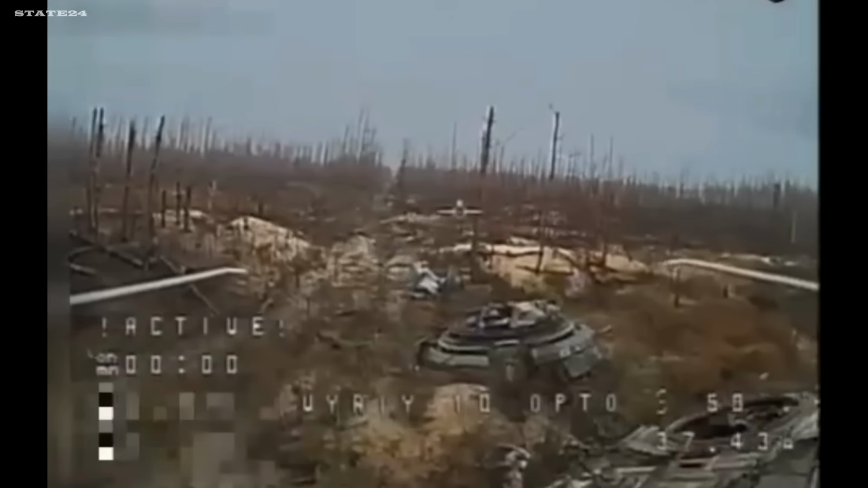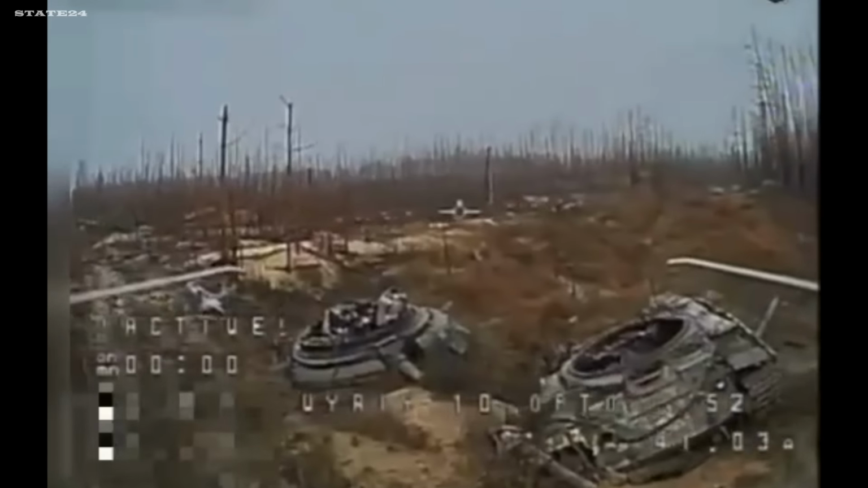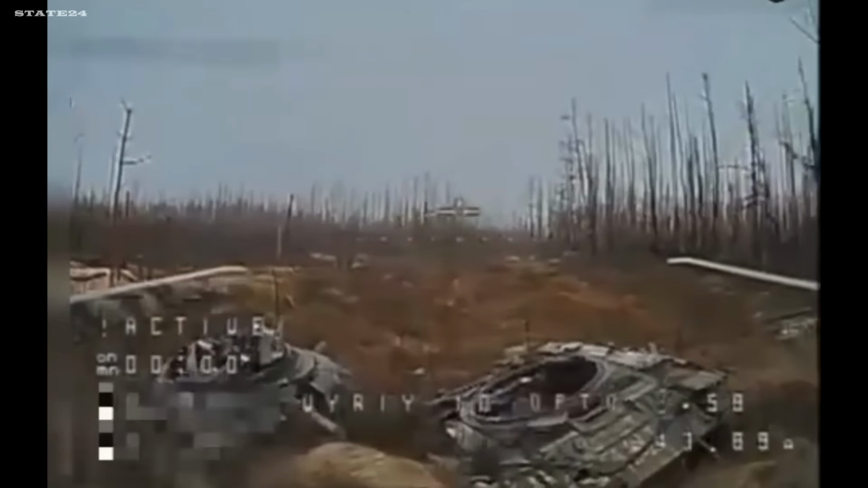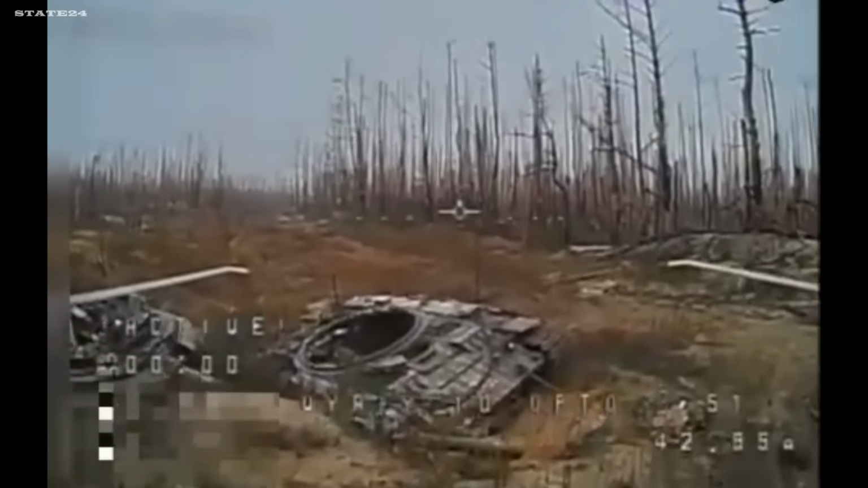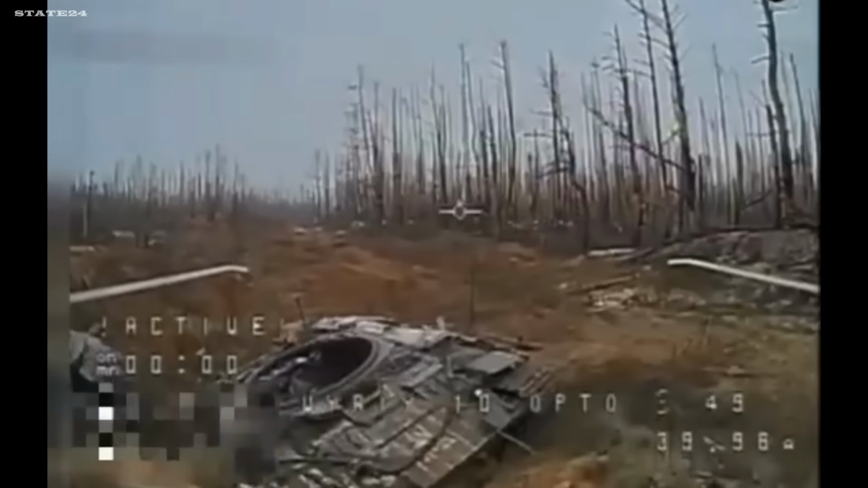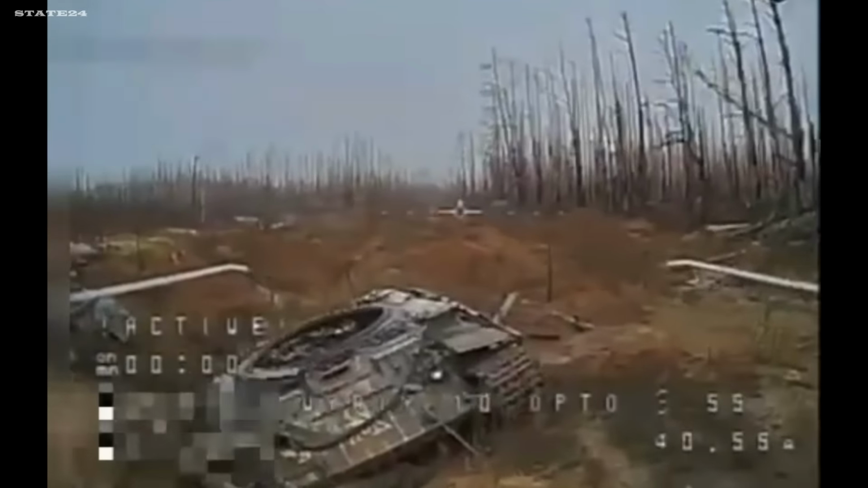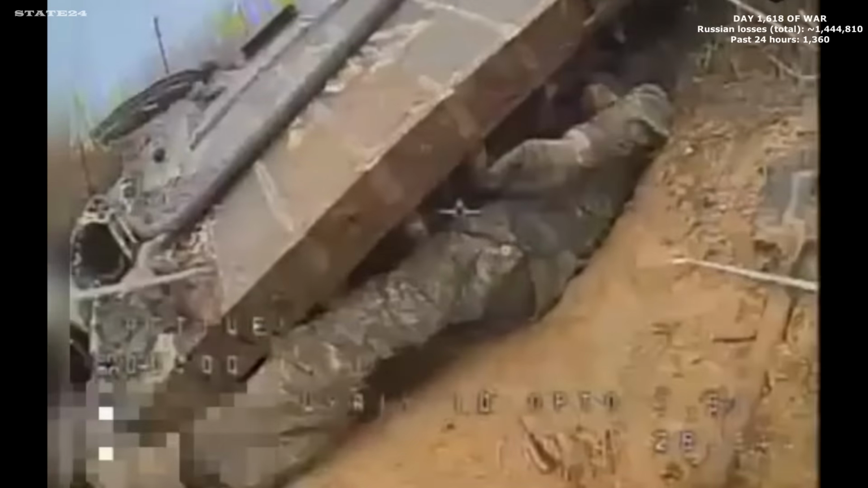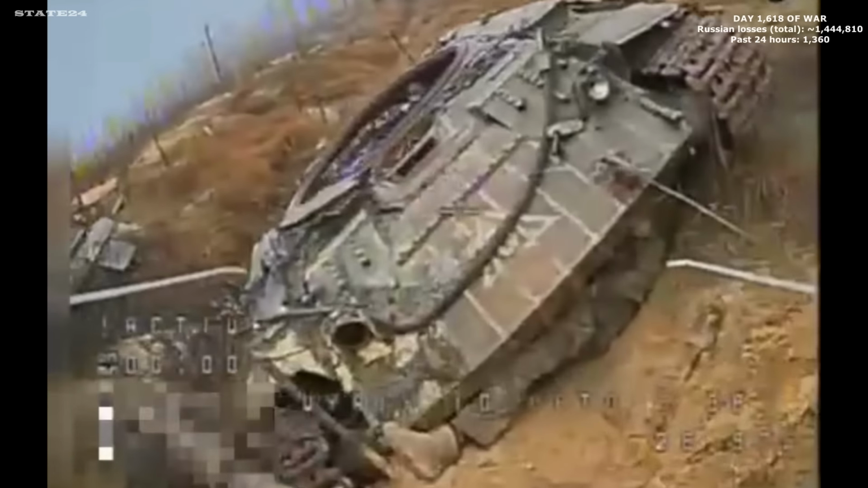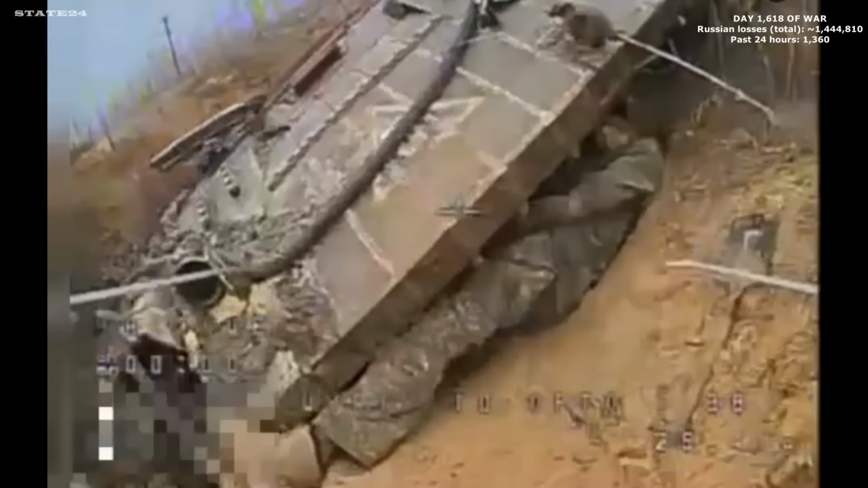A drone operator scanning the area around disabled armored vehicles, checking for anyone using the wrecks as cover. It doesn't take long. A Russian soldier concealed beneath a disabled vehicle, pressed flat against the ground, trying to disappear into the shadow. The position is spotted. The drone moves in and finds him exactly where he's hiding.